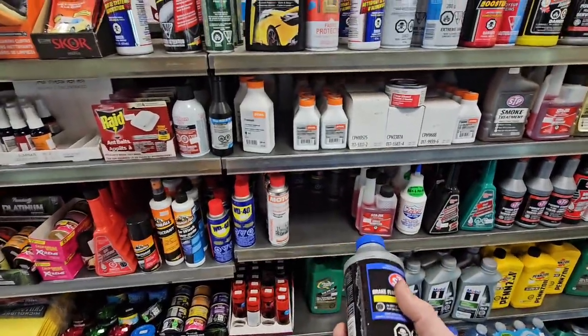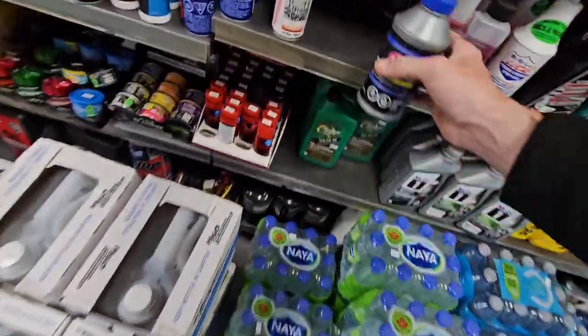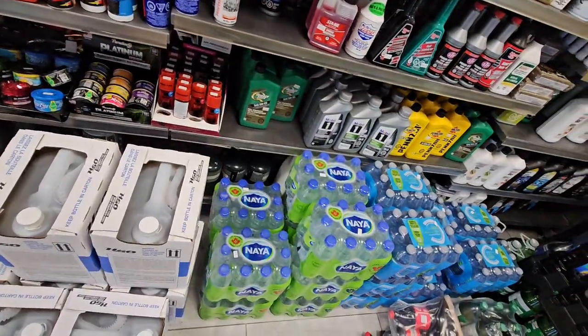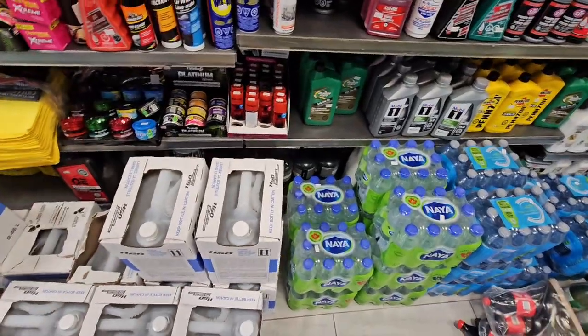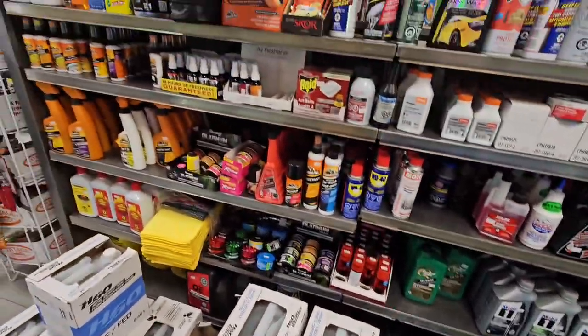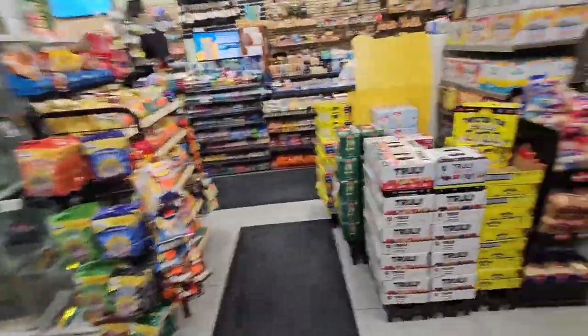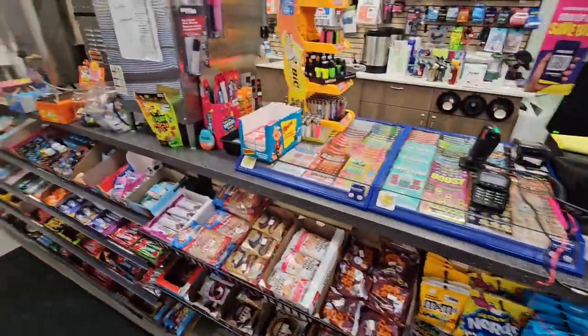Why can't I use this stuff though? It's DOT 3. Frig. Not even cool. Couldn't have had DOT 4. Everybody uses DOT 4. No. Alright, done.